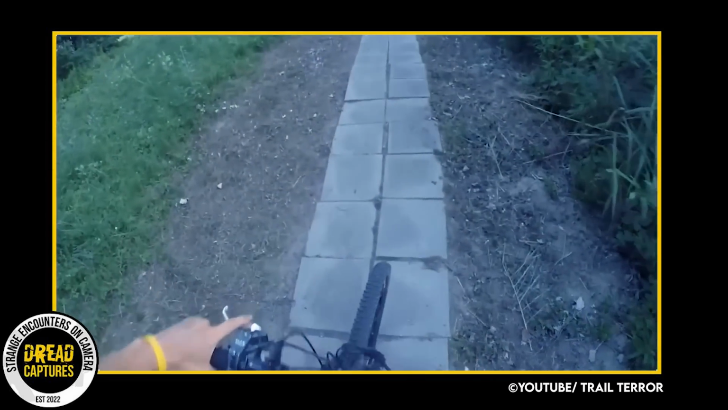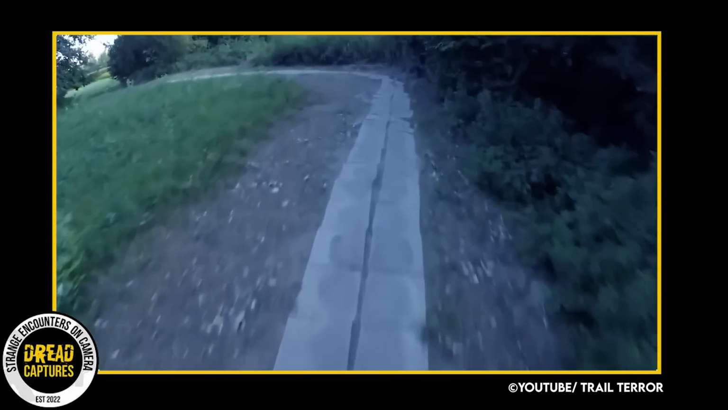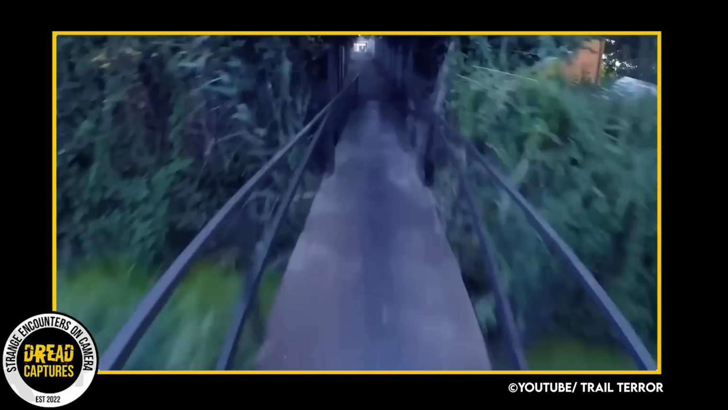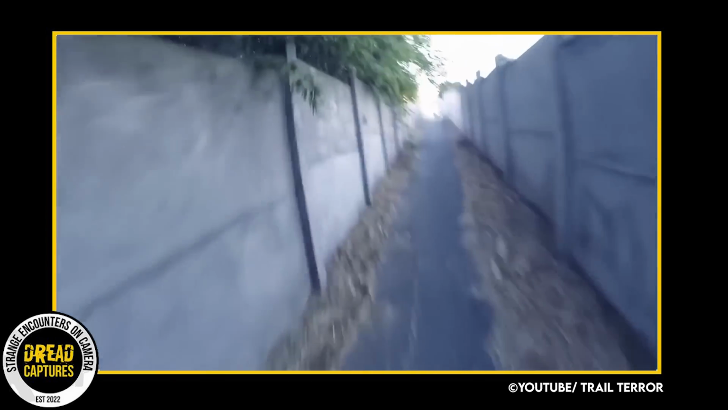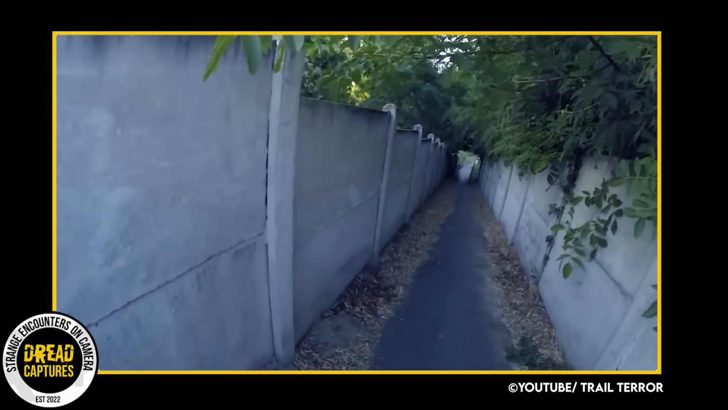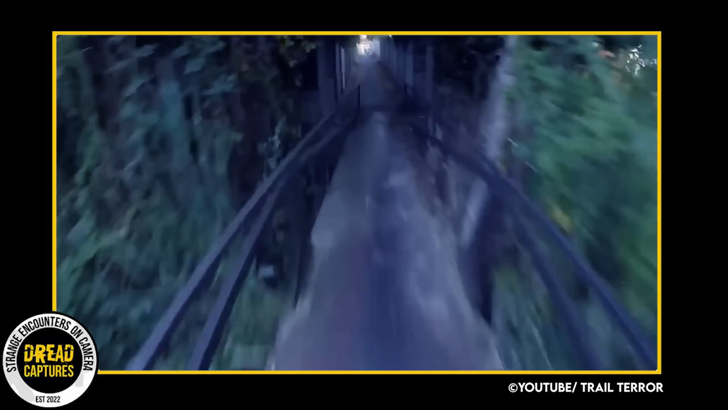This next clip is from a biker with a GoPro attached to his helmet. As we watch, everything seems fine until he hits this narrow-walled path and boom, out of nowhere, something jumps in front of him. Scares the bejesus out of him, almost causing him to wreck. He stops and looks back, but whatever it is gone.